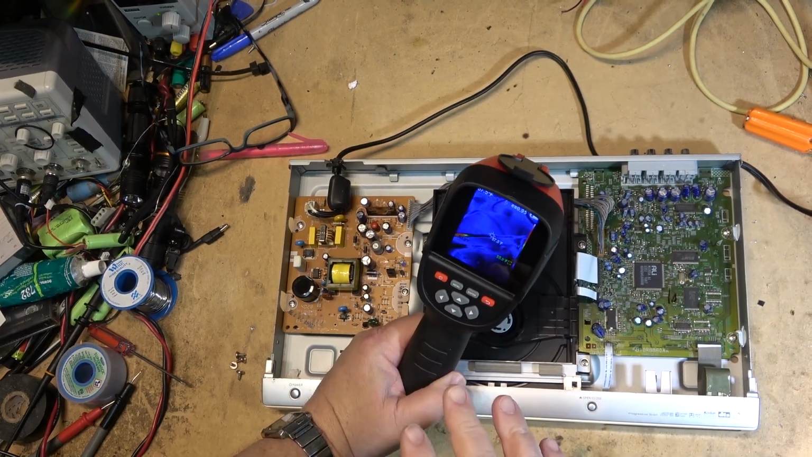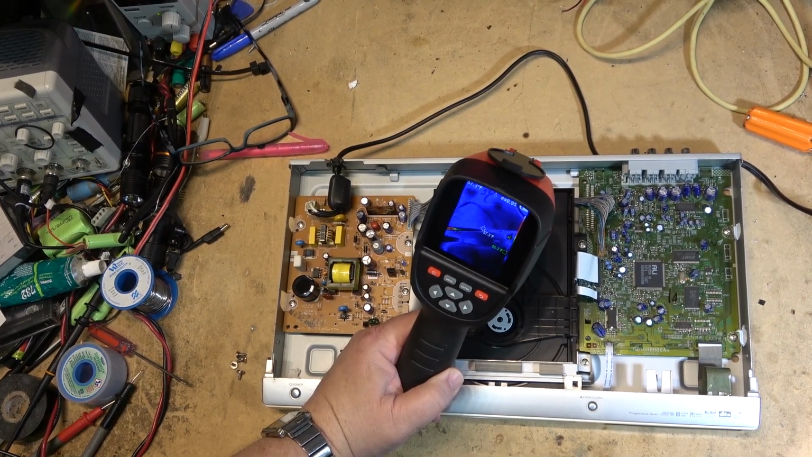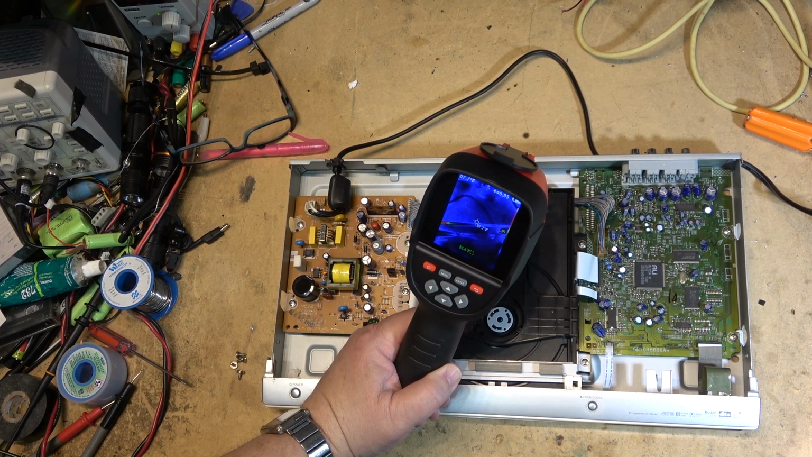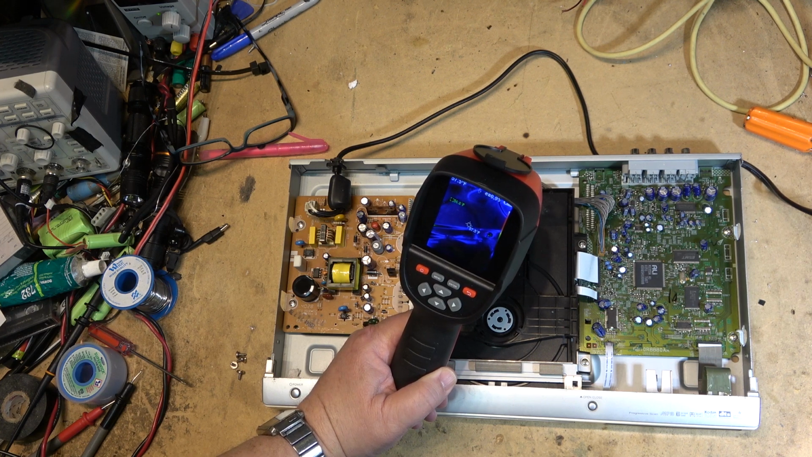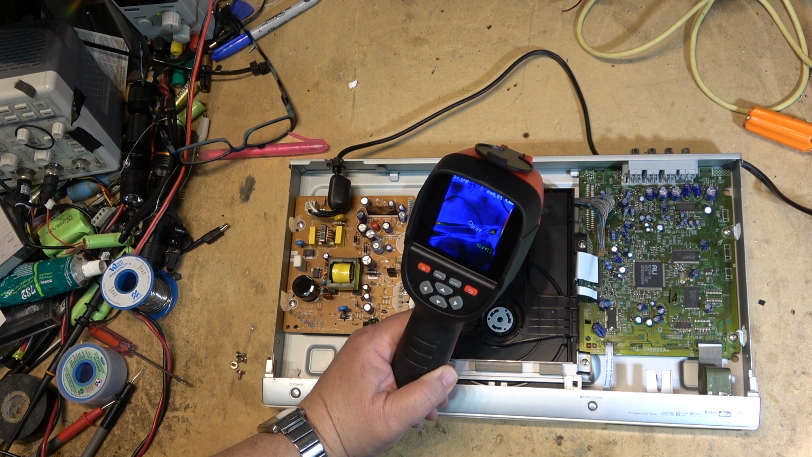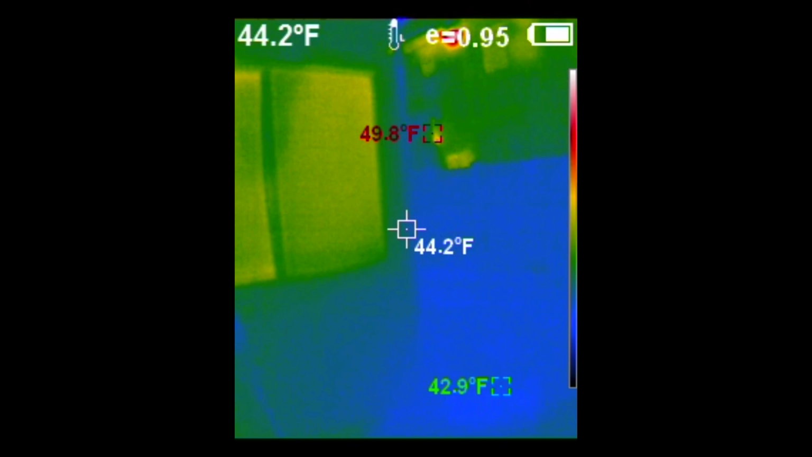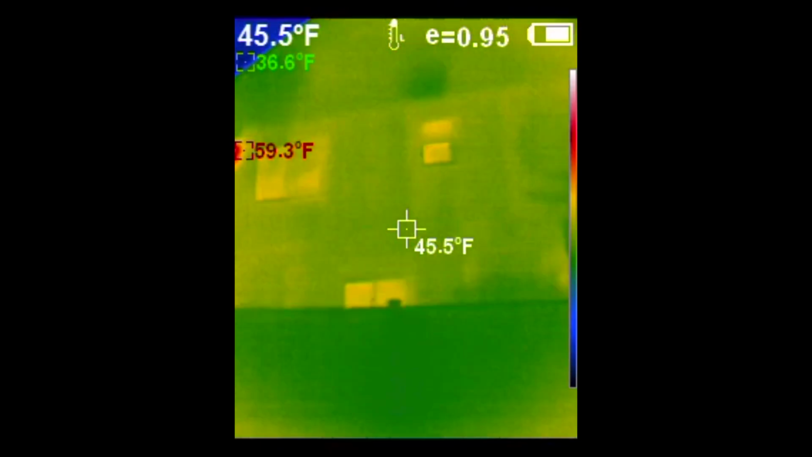I'll take it inside and outside now, just do a walk around my house and see how much heat I'm losing, because it's a cool day out today. Let's see where I need to focus on improving my insulation. My house actually is quite well insulated, but there are some windows that are probably showing their age because they're getting pretty old. So this is a shot out back. You can see the windows. And of course the heat loss is going to be highest around the windows.